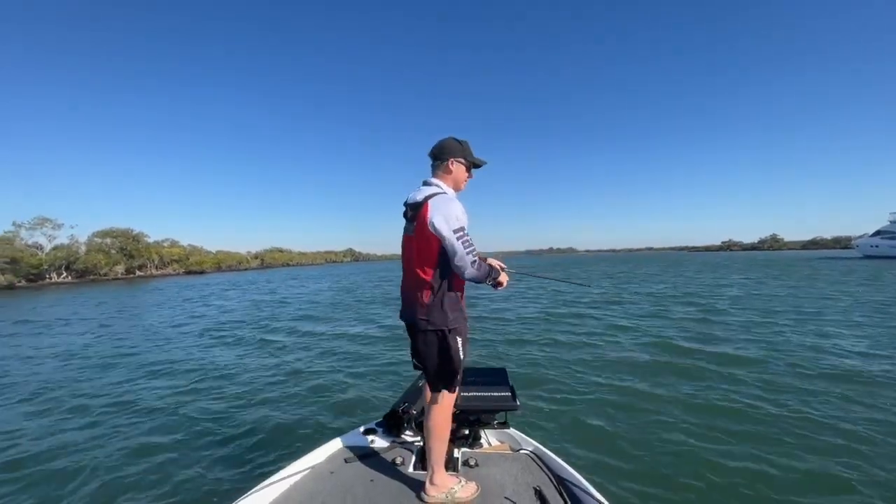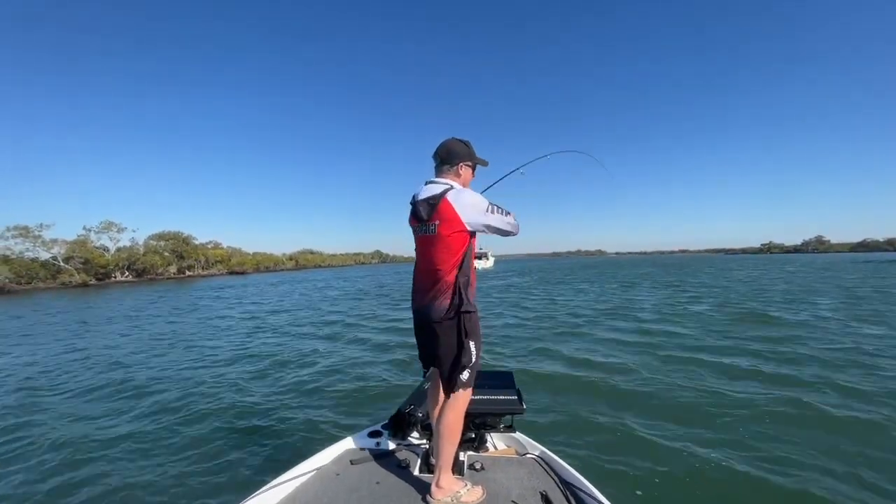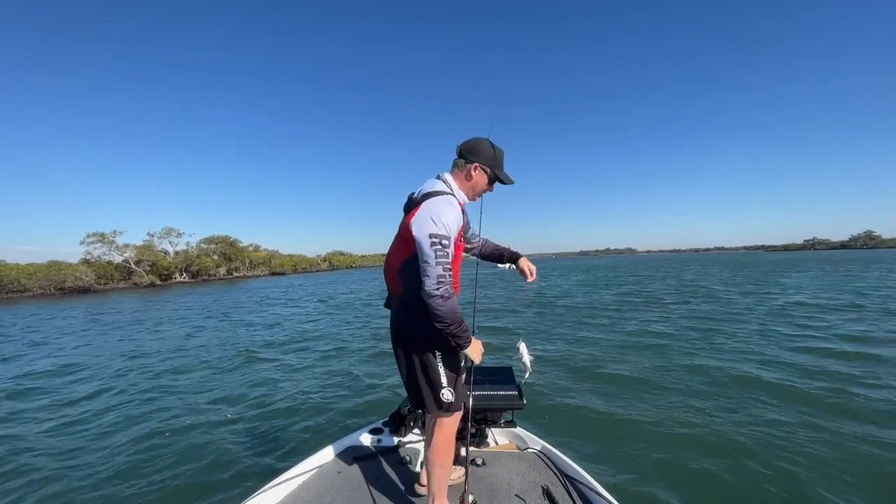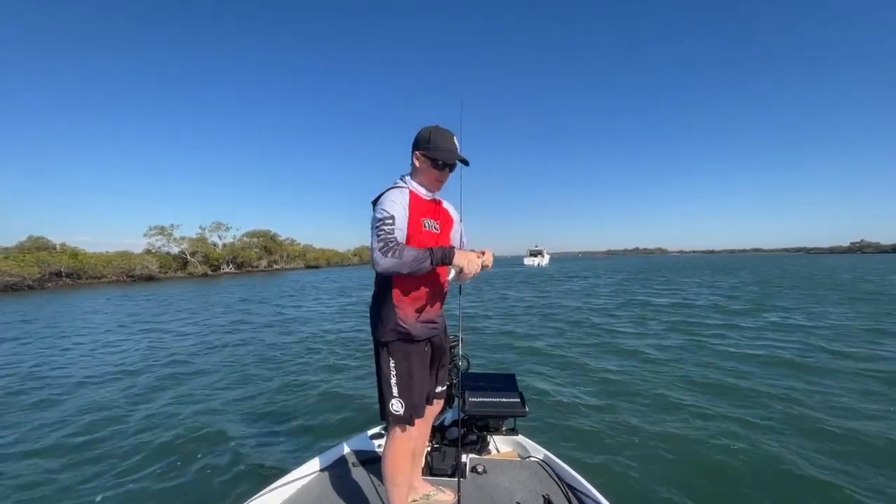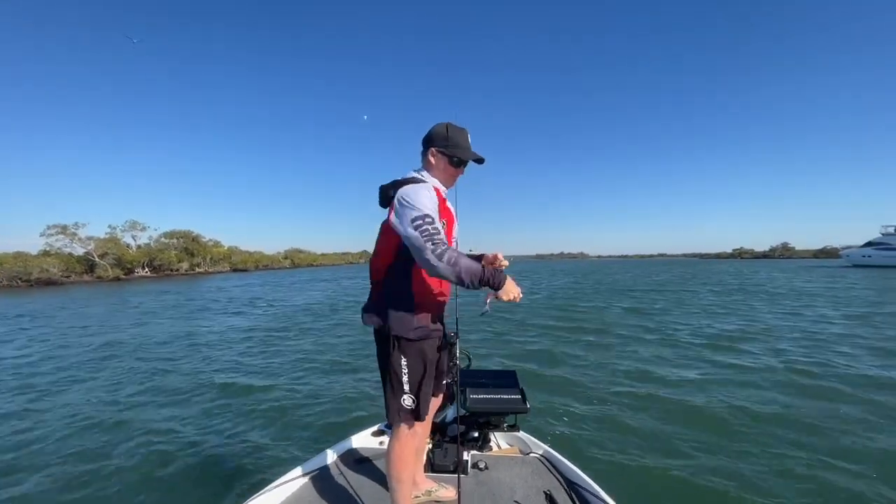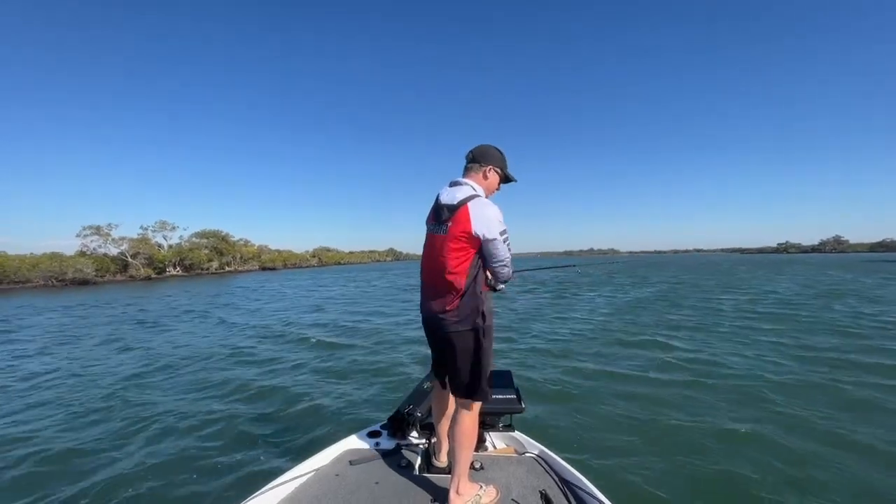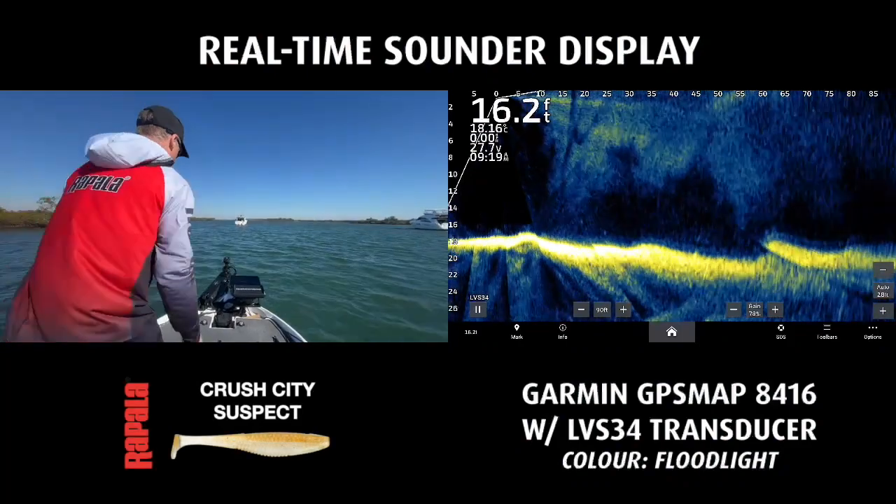Oh, getting bit. Not the easiest thing to set the hook on the old 3 pounds straight through. We've been catching a lot of small fish today. And it's interesting, the paddle tail's working really well. You're not going to be good enough. Yeah, didn't think I'd be fishing a plastic on a crab rod and 2 pounds straight through, but hey, that's how it goes.